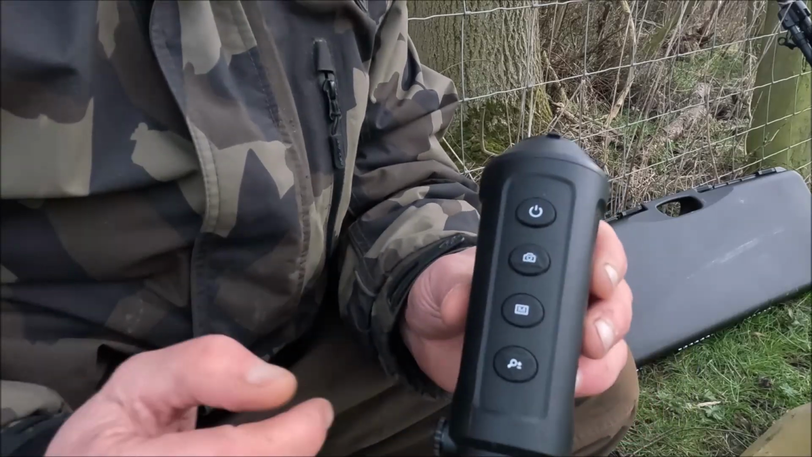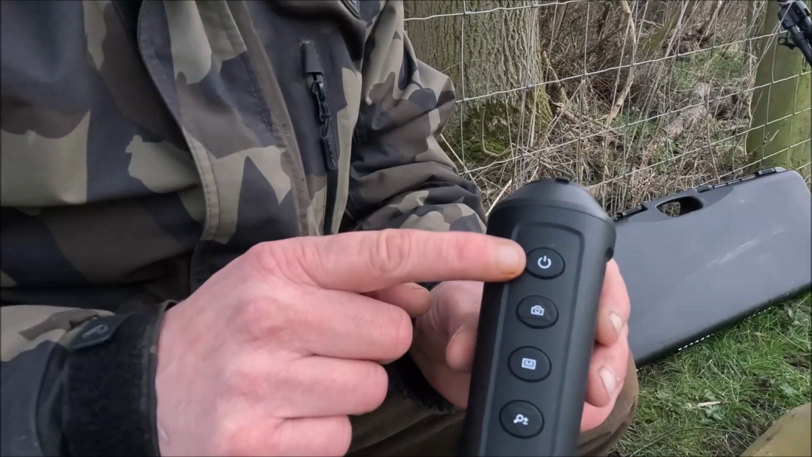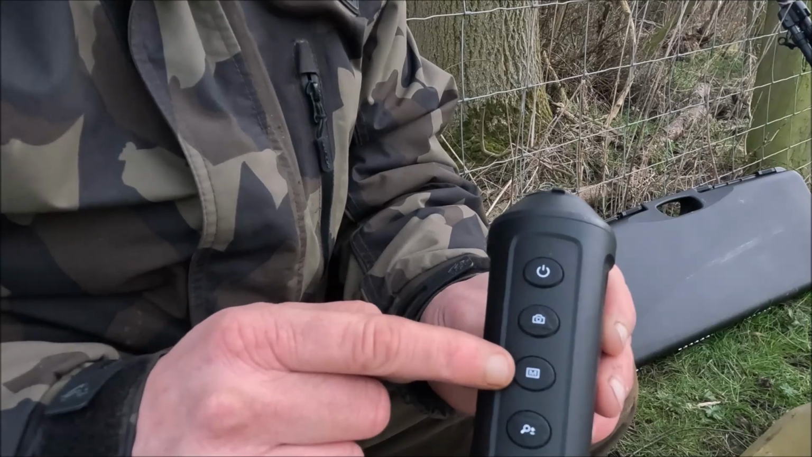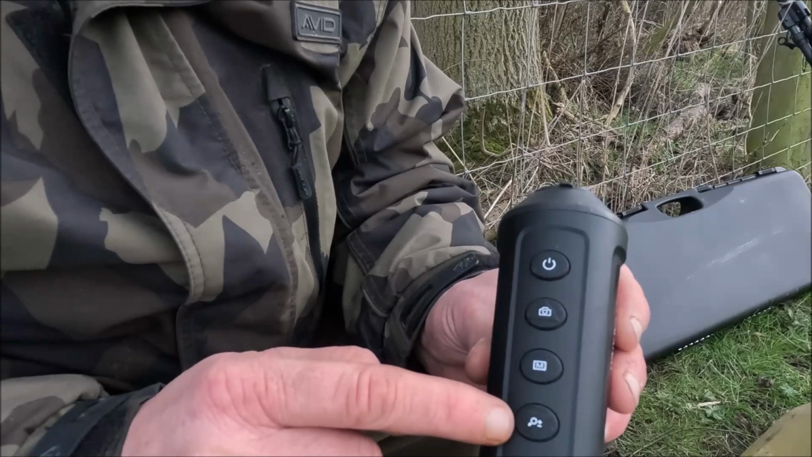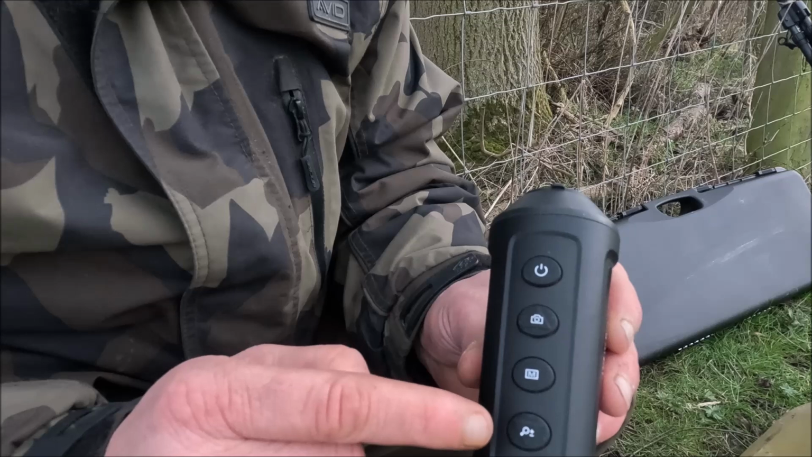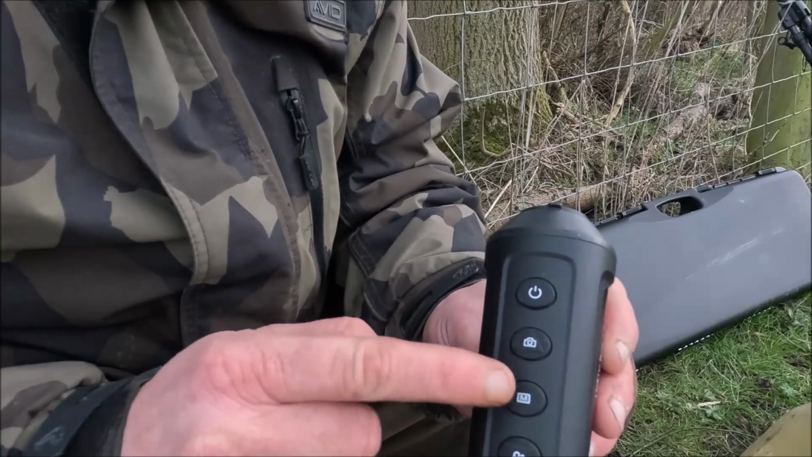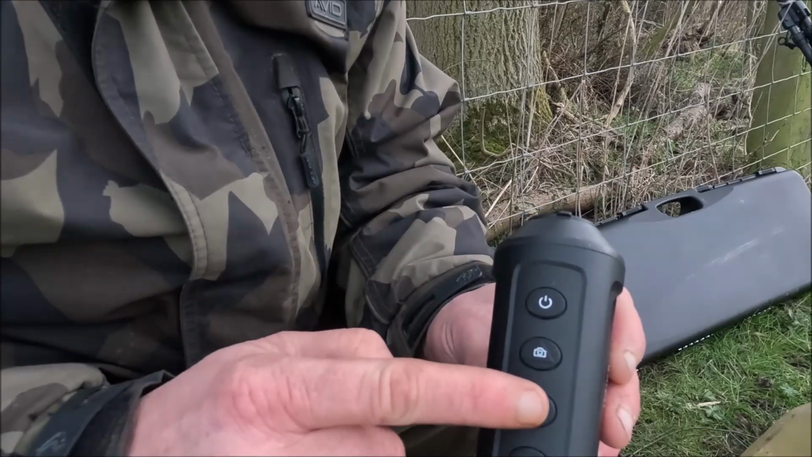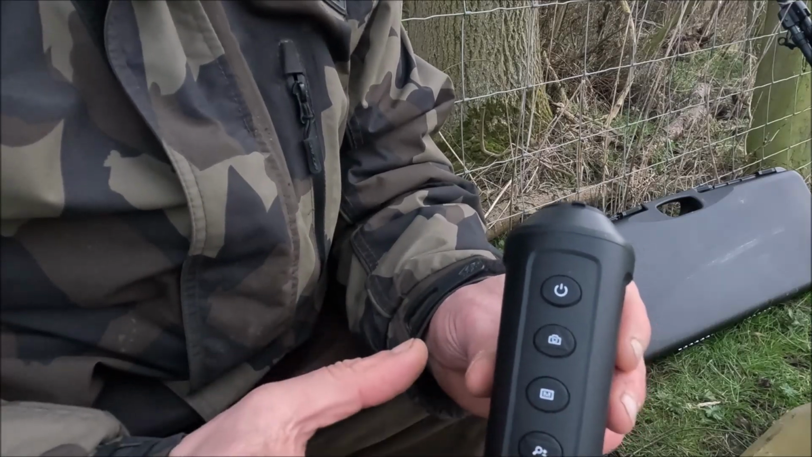On this one, you navigate the menu through all the buttons on top. So you've got your on-off there, photo or video record, that's your menu button, and then the one at the bottom cycles through your zoom. Once you've got into the menu, a short press on these will move you up and down the menu, and then you just click menu again to confirm any choices. It's a bit of a faff.